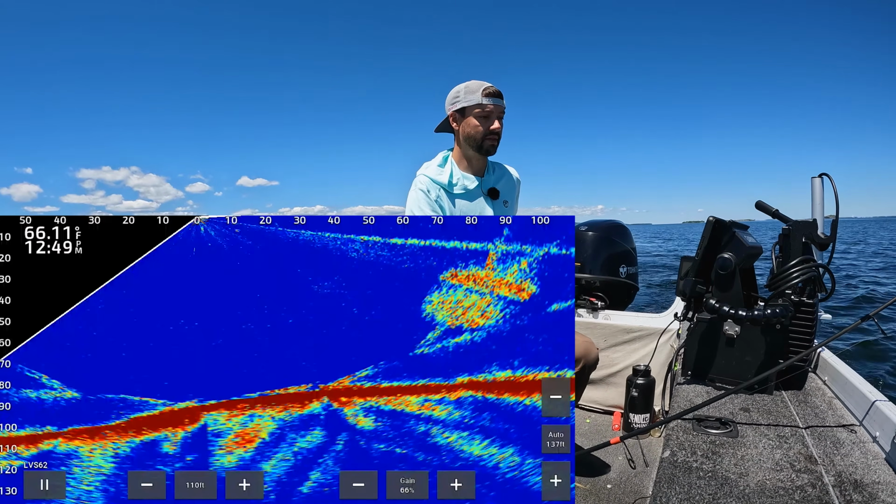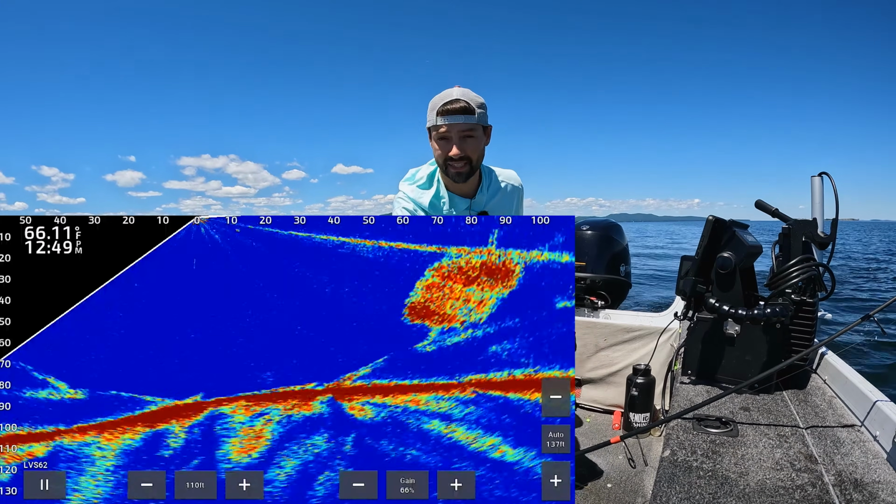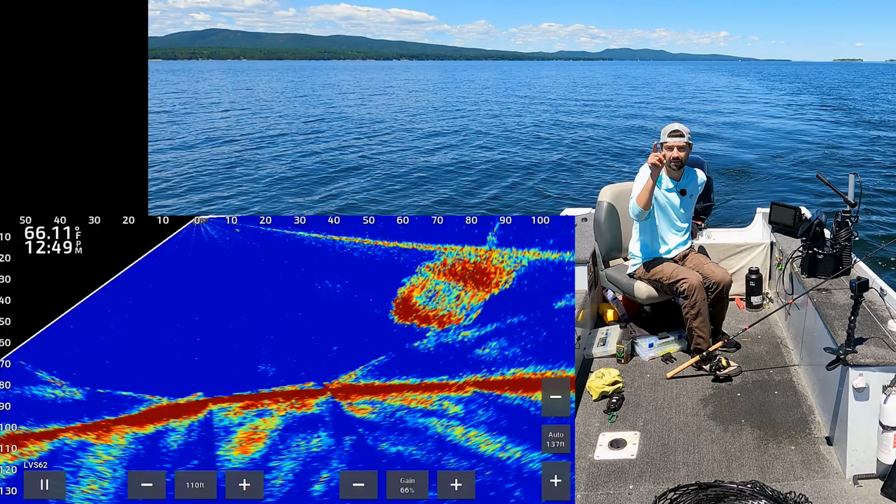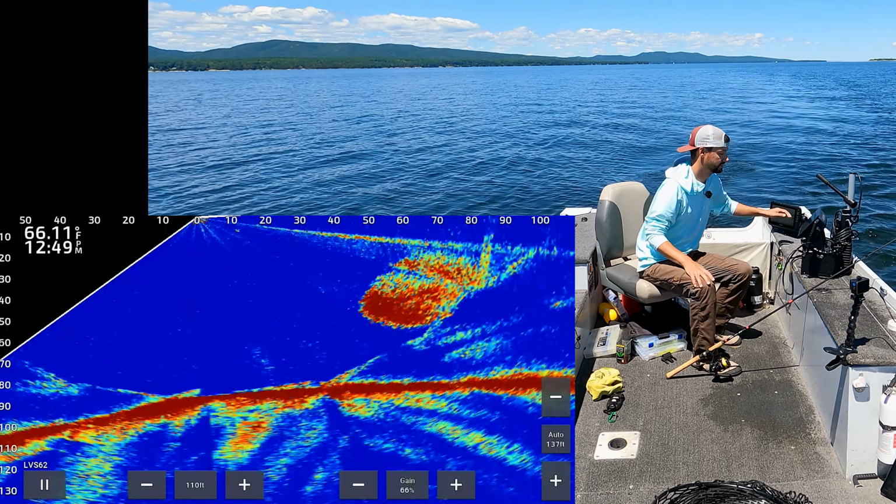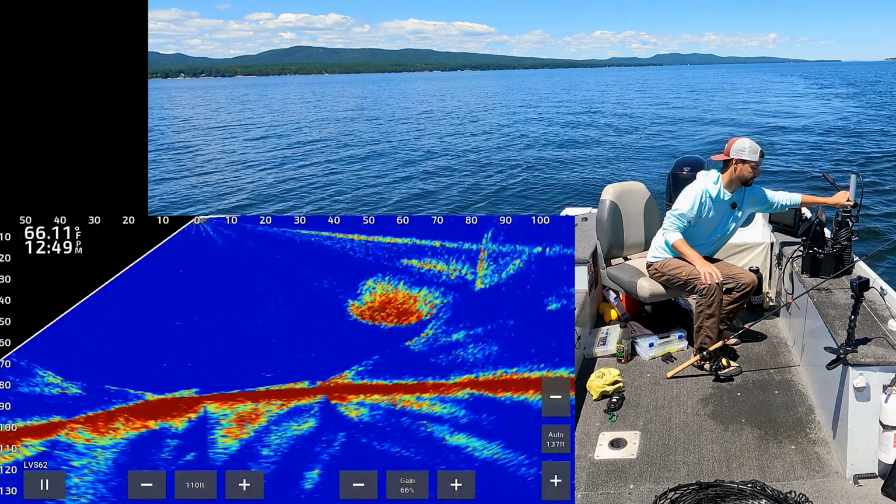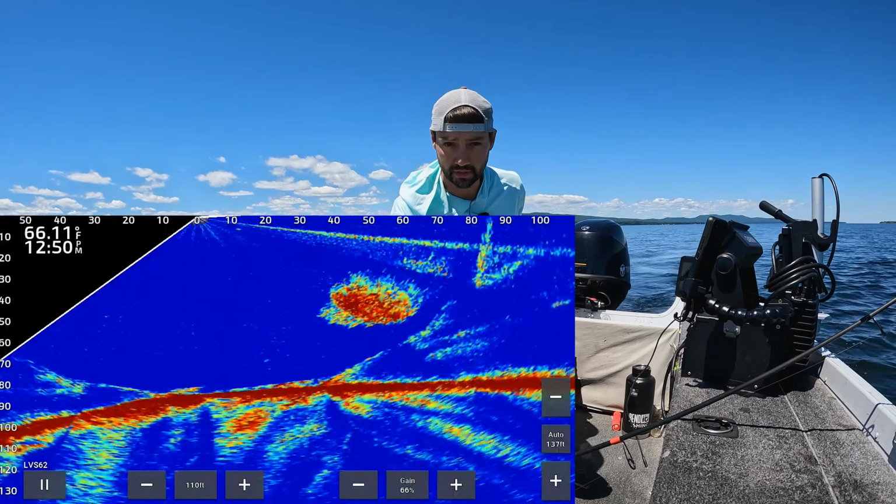Massive school of bait. So everything there from 70 to 100, that big blob, is all bait. Now I'm not seeing any lake trout right there. I guarantee they're right underneath it. So we're gonna stop right on the edge of those fish and drop down.